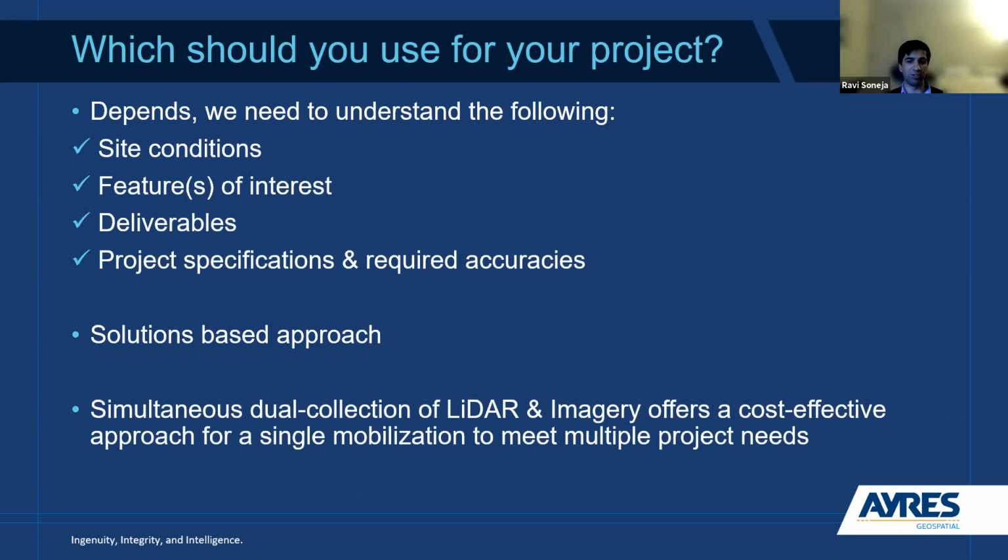One of the key advantages, and a lot of more modern systems do have this now, is a simultaneous dual collection of LiDAR and imagery. It's a really cost-effective way to collect dual data sets, so imagery and LiDAR at the same time, so you can meet multiple project needs in a single acquisition. And the closing point I would say on this, LiDAR and photogrammetry certainly do compete in some respects, but they are very much complementary data sets to each other. So I think that's important to keep in mind as well.